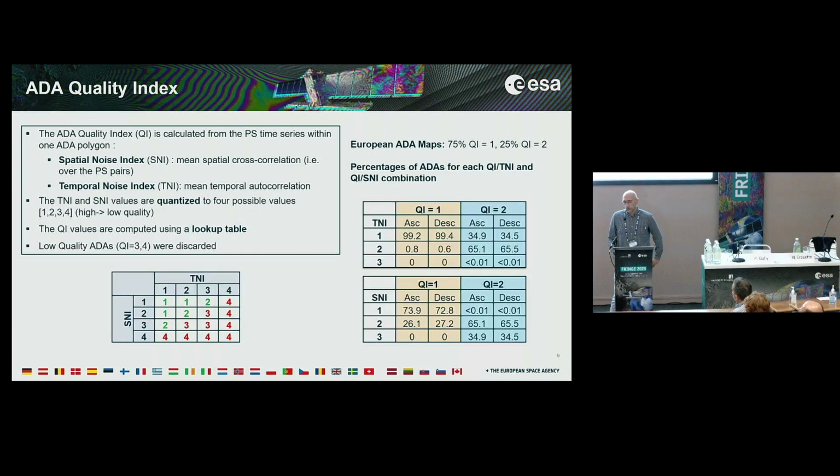And for the European ADA maps, we see that almost 75% of polygons have quality index equal to 1. Another consideration is related to the distribution of the temporal noise index values and spatial noise index values for each QI class.